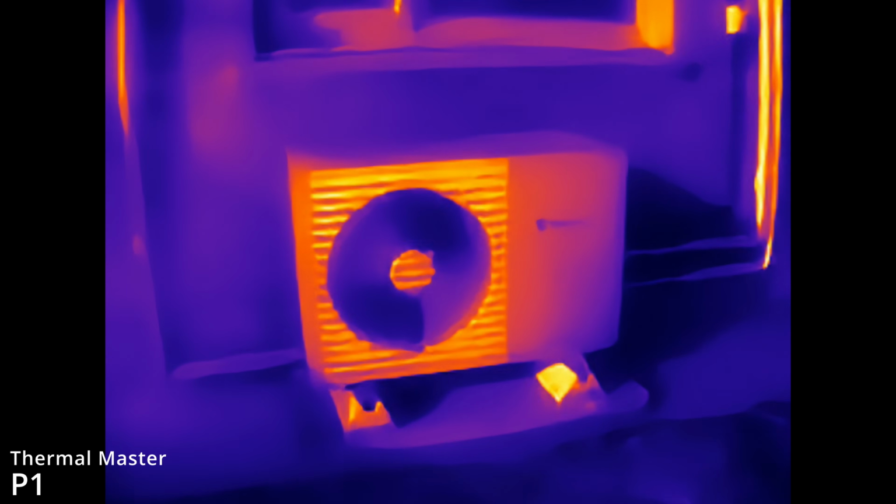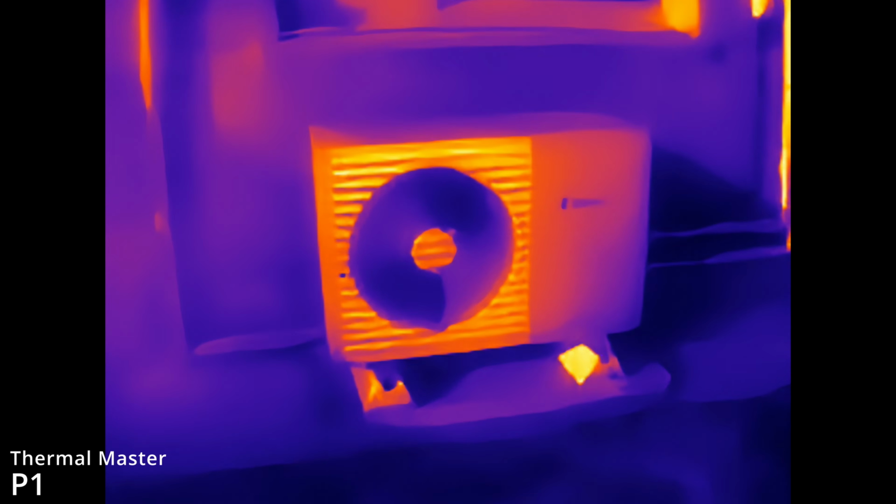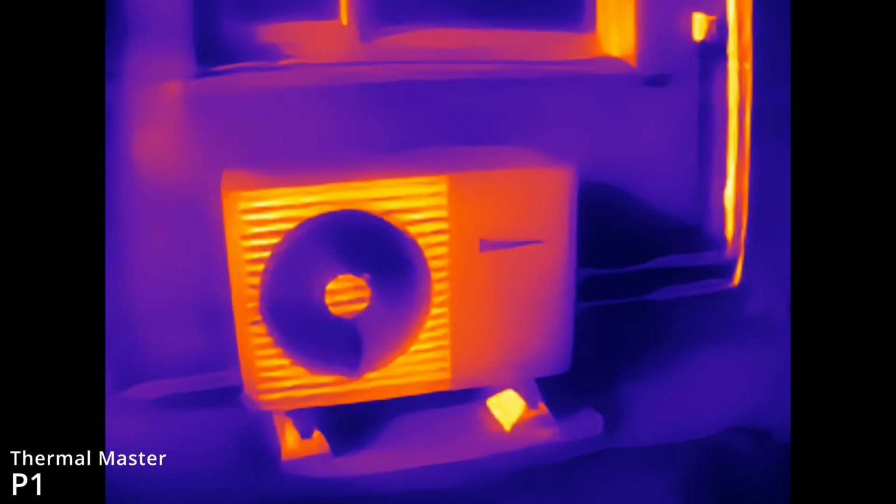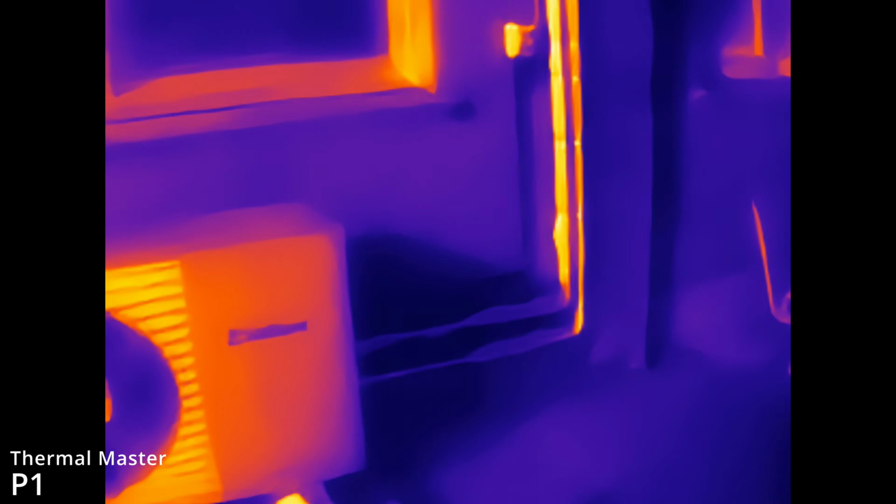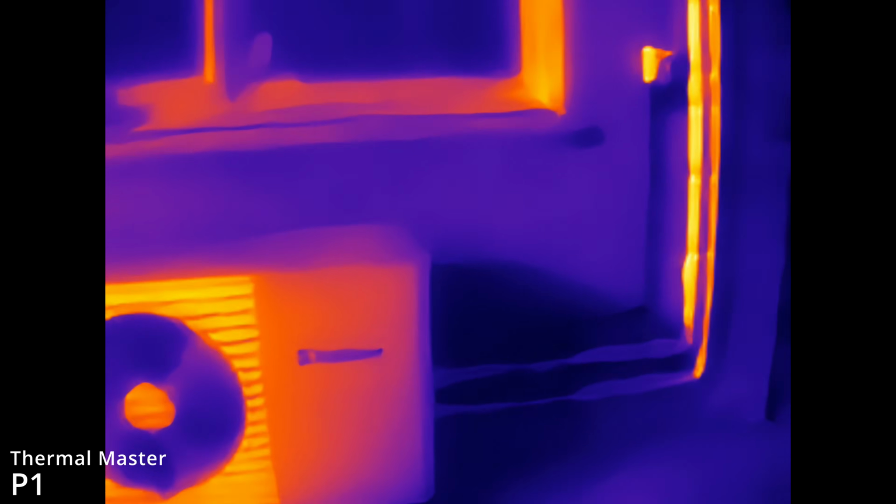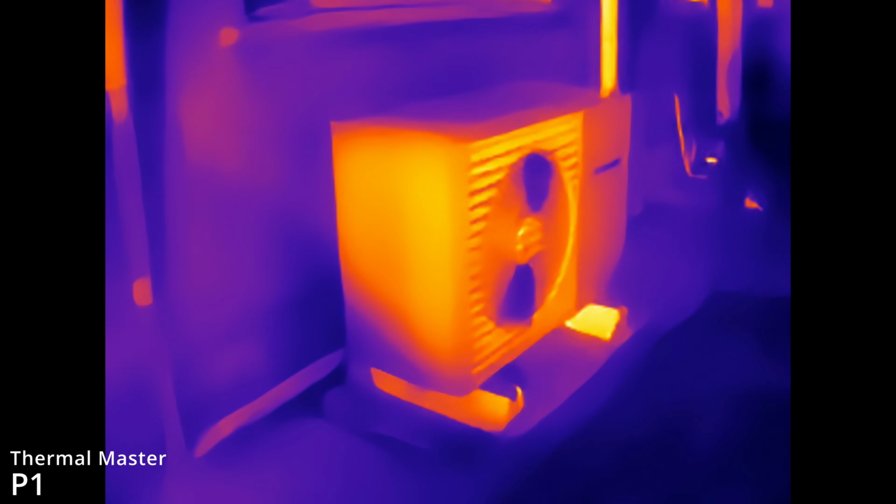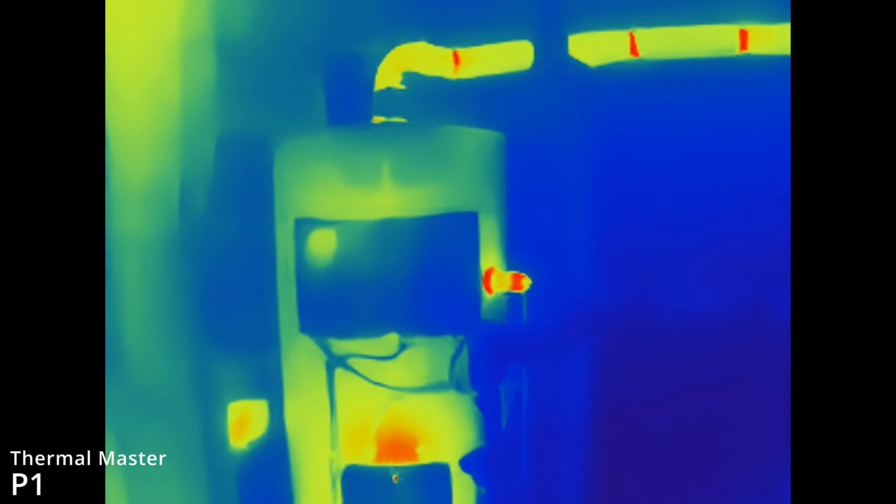Moving over to taking a look at some air source heating systems. Here we're looking at the outside of the unit. You can see there's some heat around the external chassis. Then we've got the lagged pipes going up, with the sun having warmed that lagging on the outside. And we'll then move over to looking at the internal tank, showing you the temperatures on the pipework.